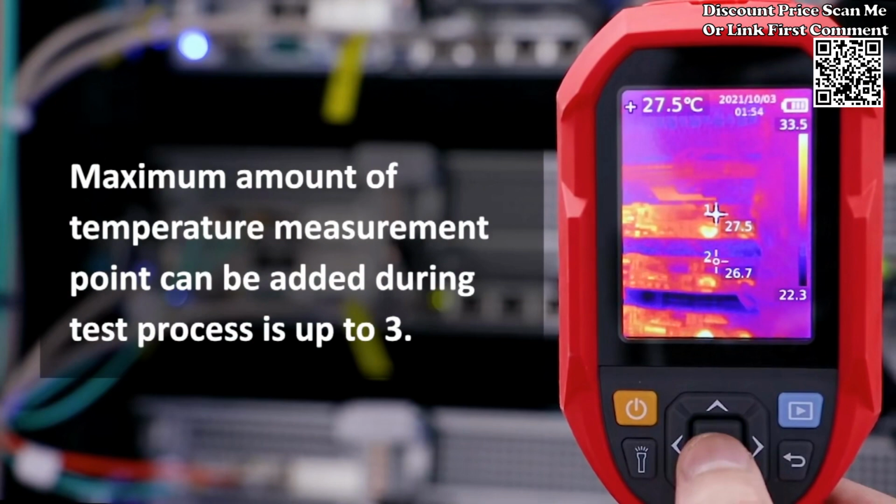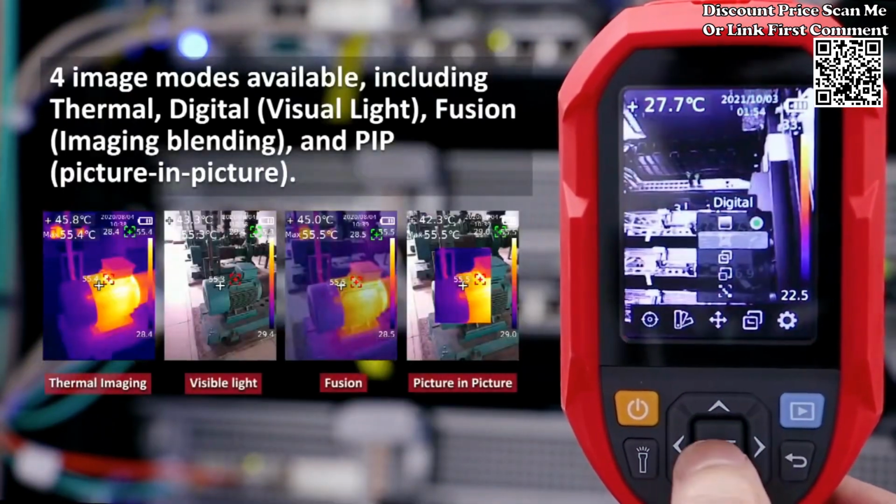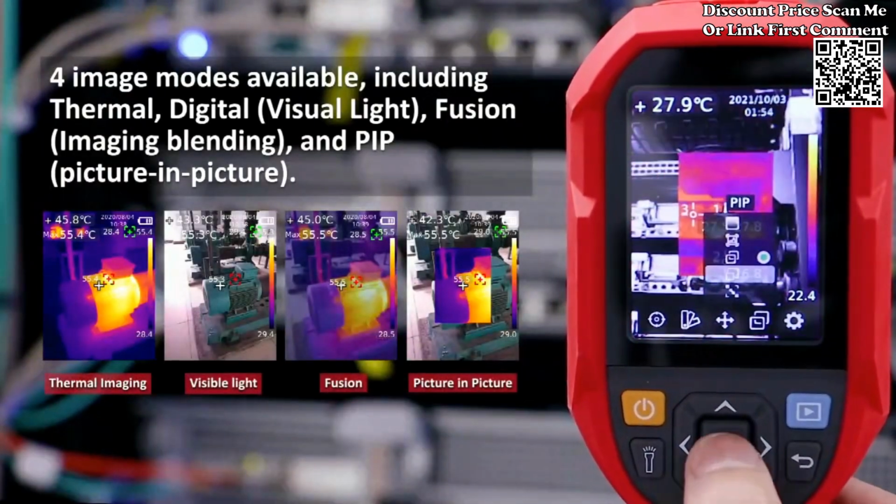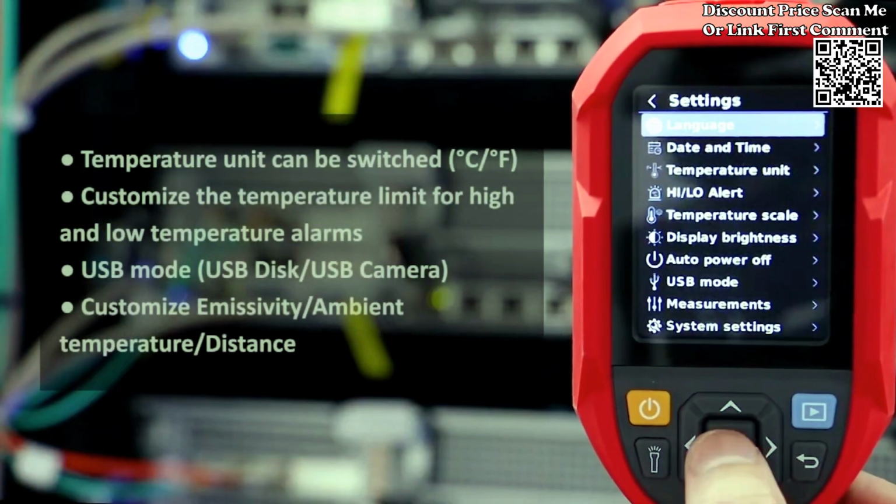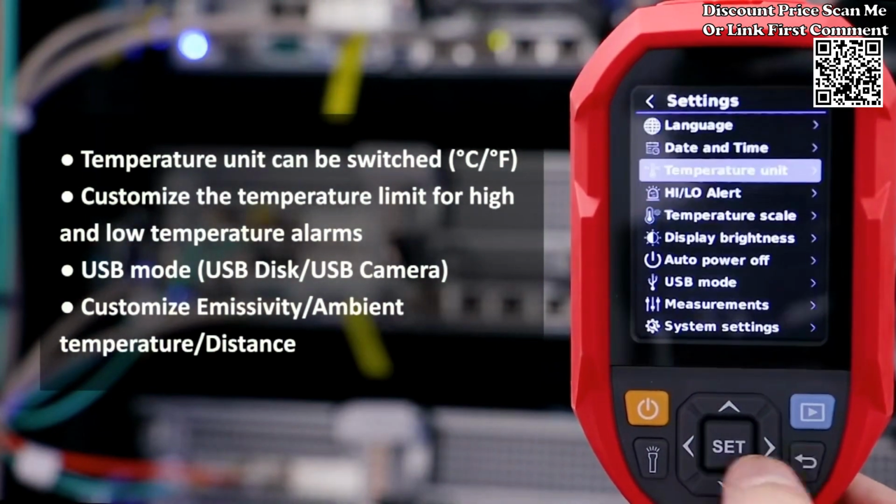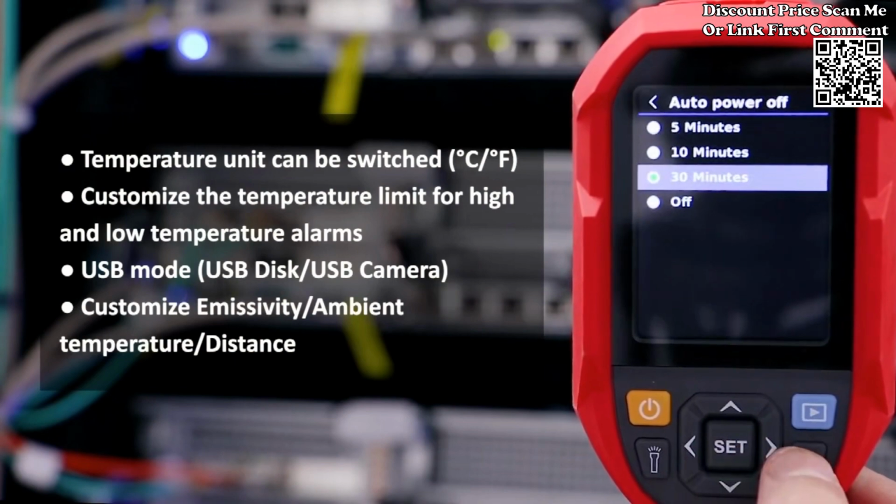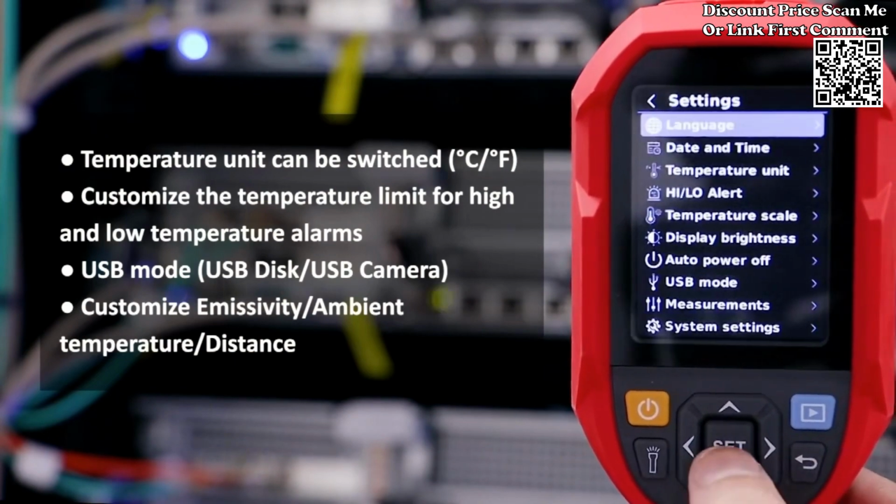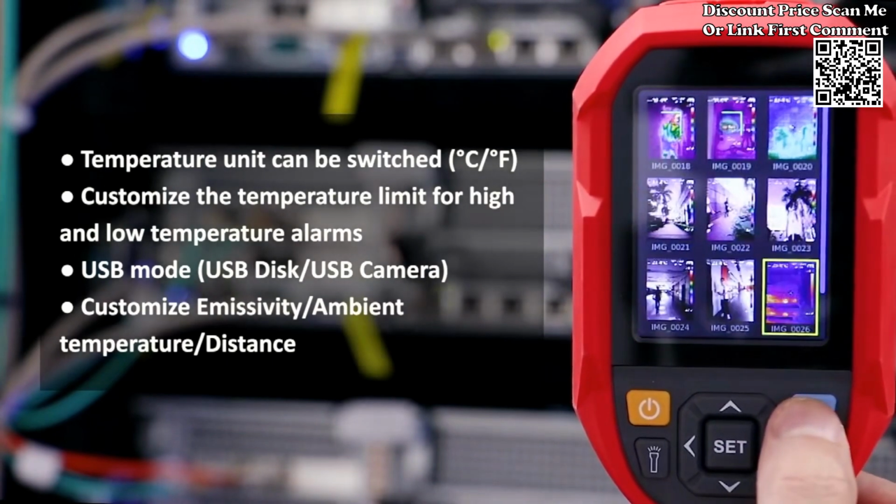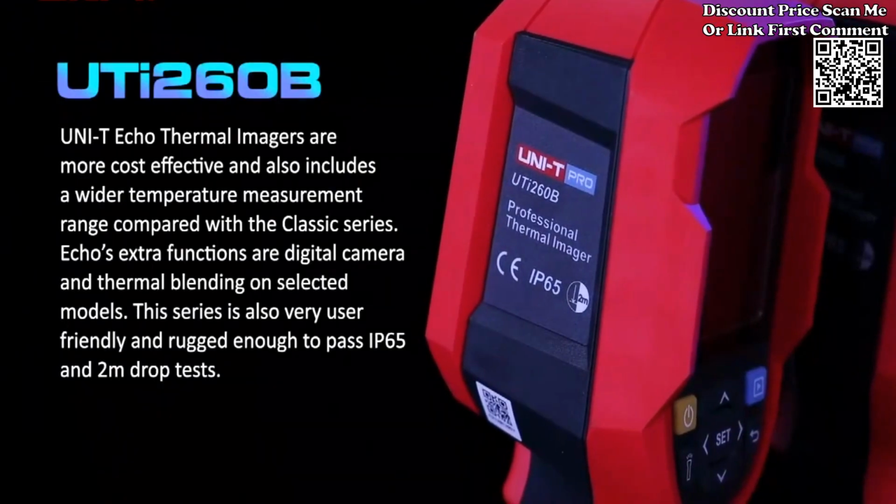Temperature range: the imager may offer a wide temperature measurement range, allowing users to capture thermal data in various temperature conditions. UTI260B is an infrared thermal imager that combines surface temperature measurement and real-time thermal images, which is clearly displayed on the screen through the thermal imager. With infrared and visible light lenses, the temperature measurement range is 15°C to 550°C, 5°F to 1022°F. To meet more measurement needs, thermal imaging pixels are 256 x 192,